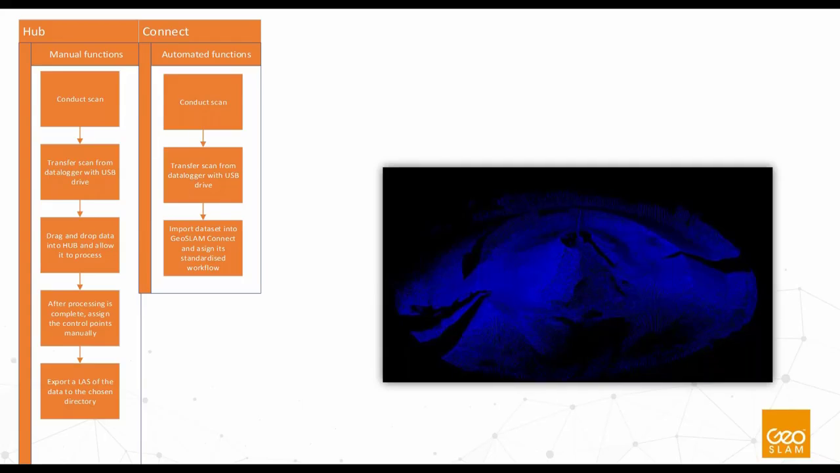With GeoSLAM Connect, which is going to take over from Hub in the next few months, again, you conduct the scan, you transfer the scan from the data logger using a USB drive, then you import the data set to GeoSLAM Connect. It will then assign the standardized workflow for volumes. That will process the data, it will align the data, and it will export the data in whatever format you need to whichever directory you need automatically.